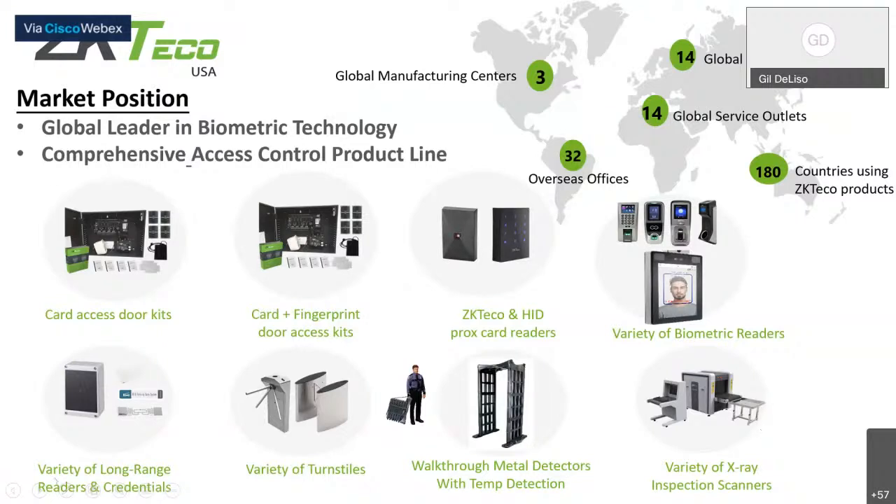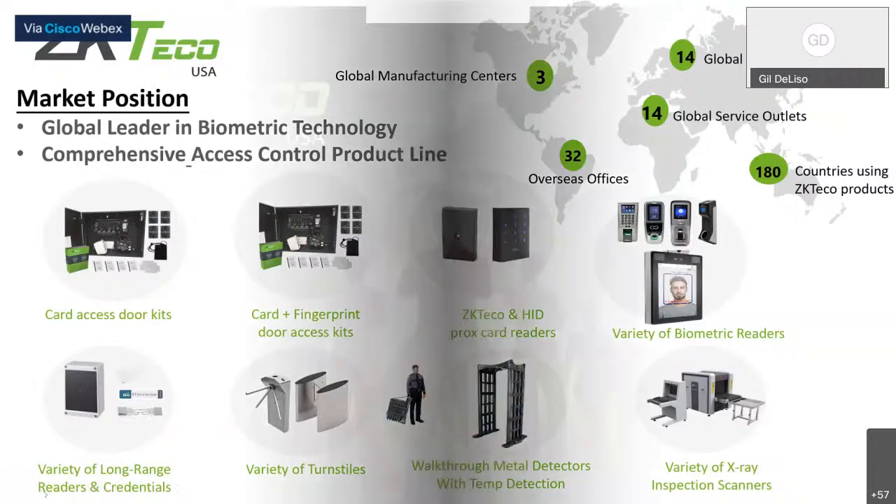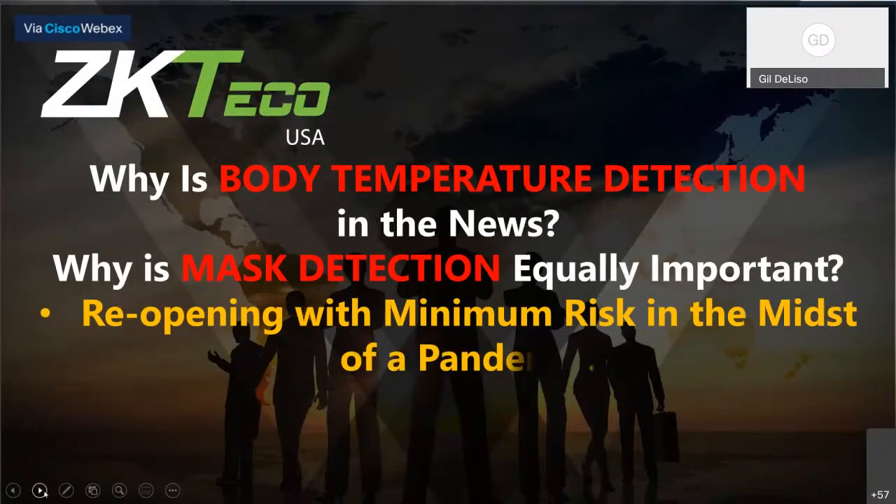So let me move on to the meat of the product here, the presentation. What we believe is the important factor in this whole process of screening people coming in and out of buildings: why is body temperature detection in the news, and why we feel that mask detection is equally important in terms of reopening facilities and minimizing risk, both in the current situation and in any possible resurgence of the pandemic later on.